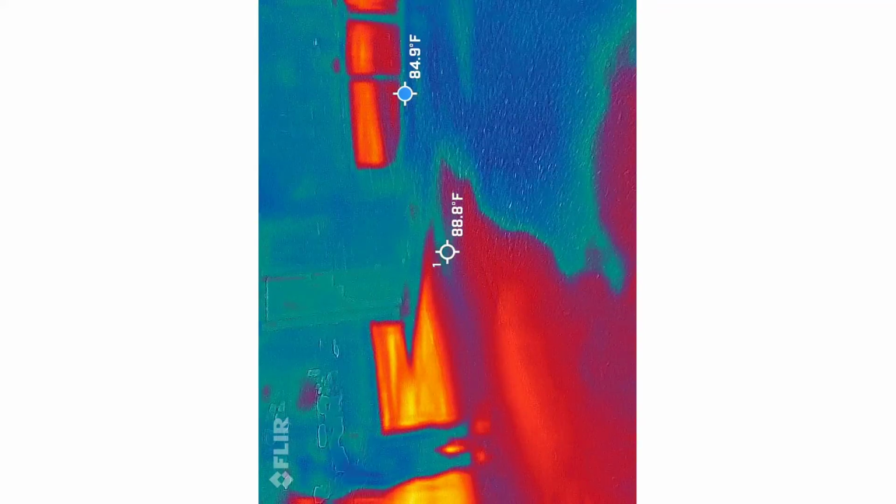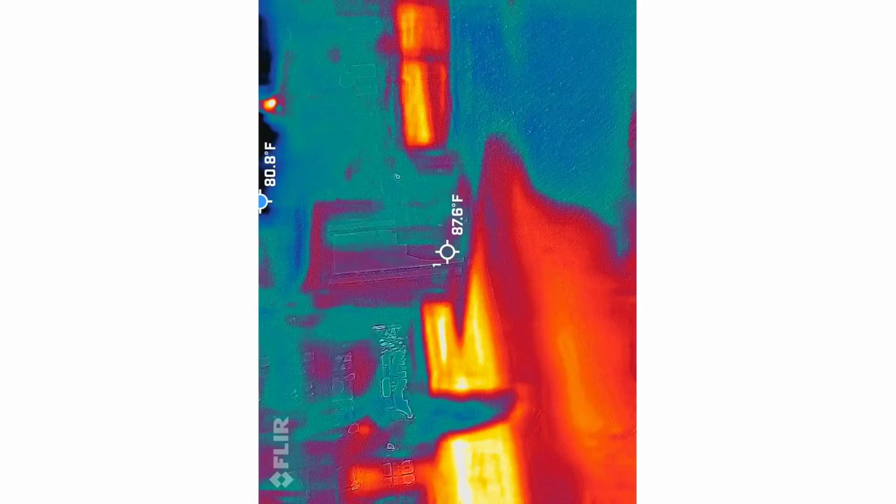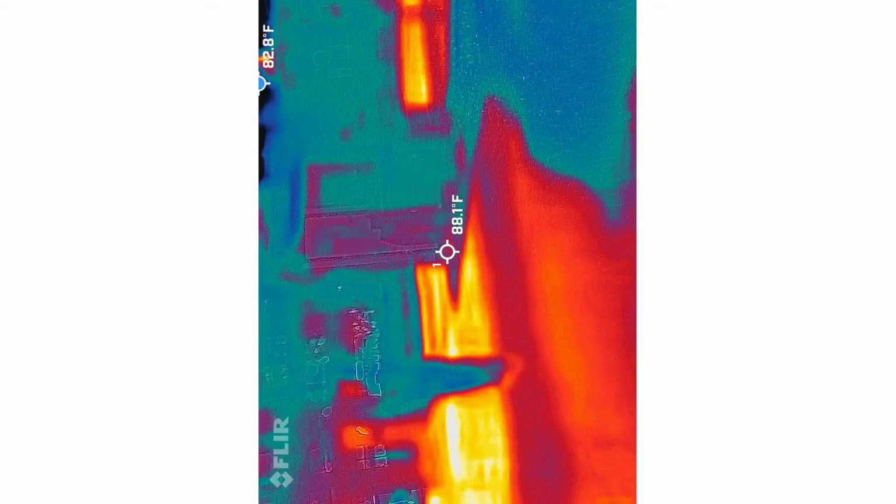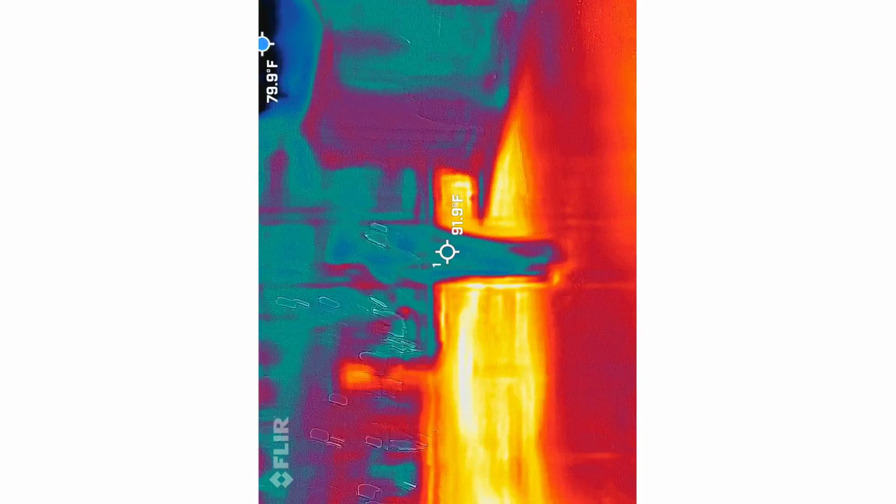There we go. It's a little better. It's as low as it'll go. But I don't expect numbers here. We don't see a whole lot of numbers at all. This might be almost like a sit down on the ball.